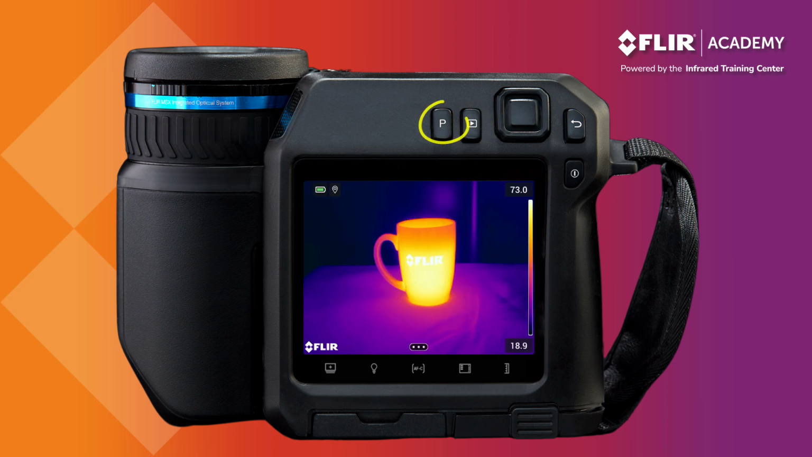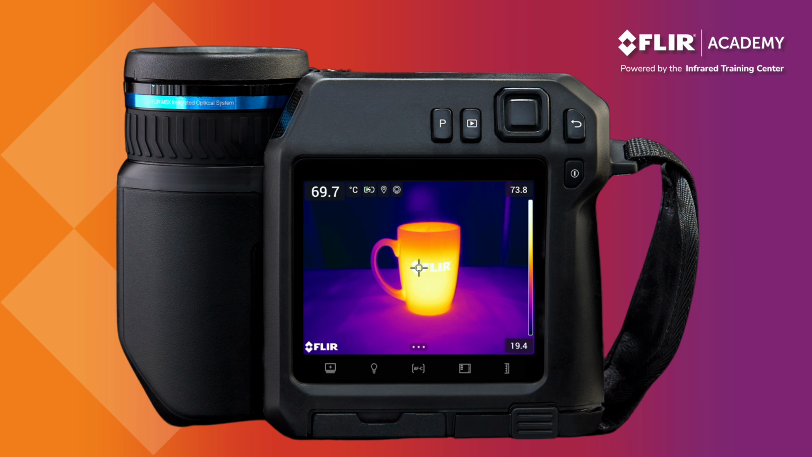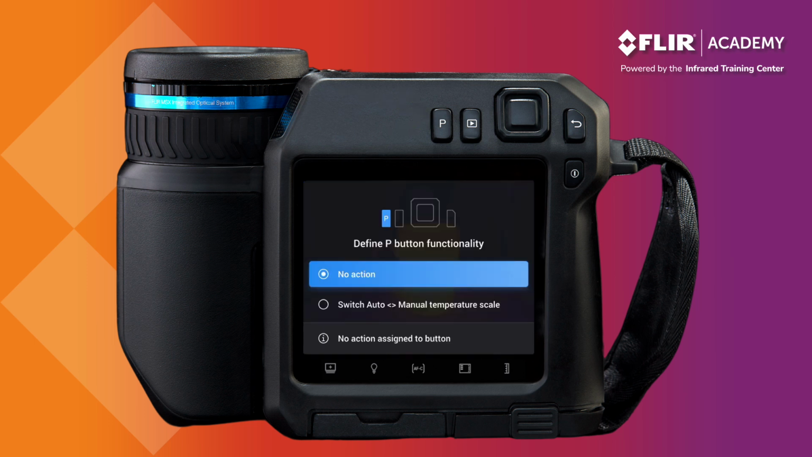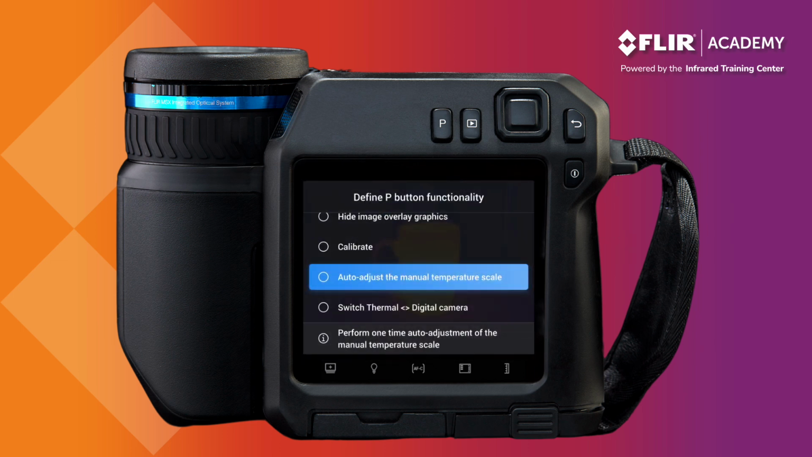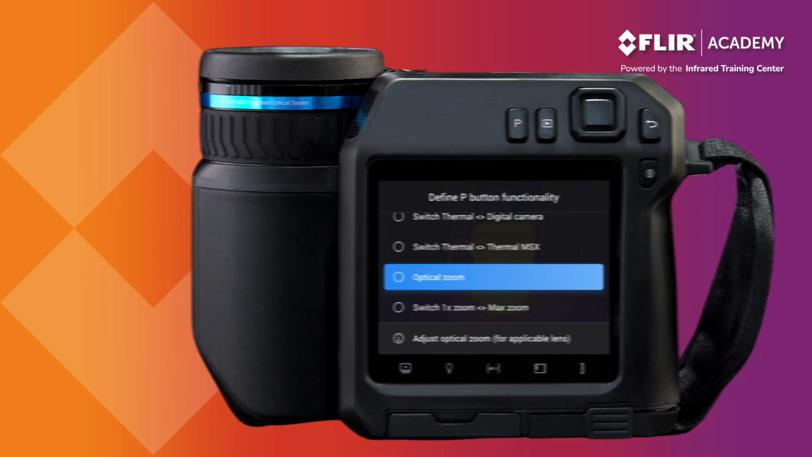And finally, there's a programmable button which can be customized and set to a specific function that is commonly used when operating the camera. To configure this feature, press and hold the button for about 2 seconds to bring up a list of available functions. Use the navigation pad to scroll down to highlight the desired command, and press the center button on the navigation pad to set the option.